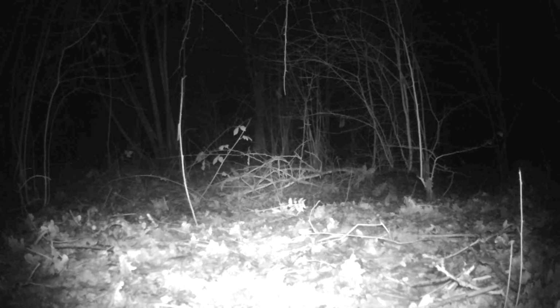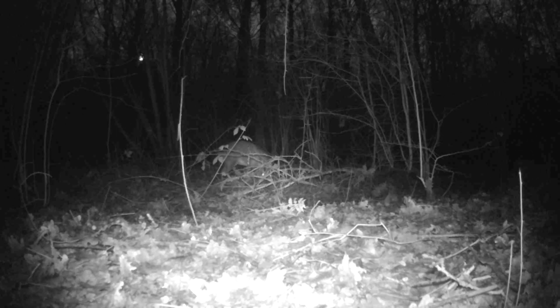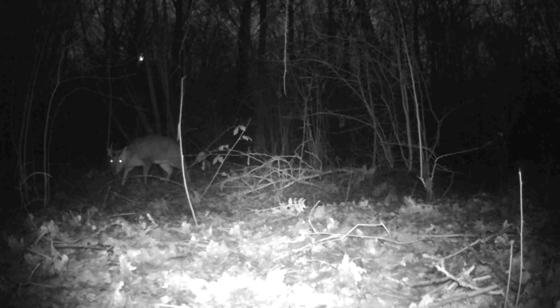Now the detecting was brilliant. Whether it's a little mouse that's going by, it picks it up straight away, or whether it is an animal quite far away. Even if it's in thick undergrowth, you can see this muntjac deer going by past all that bracken and stuff, and the camera still picked it up. So I was quite happy with that.